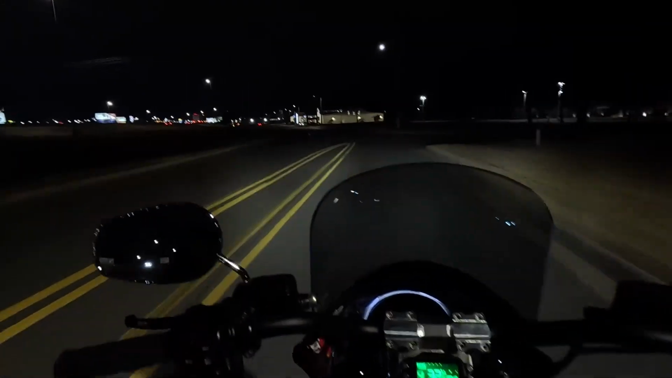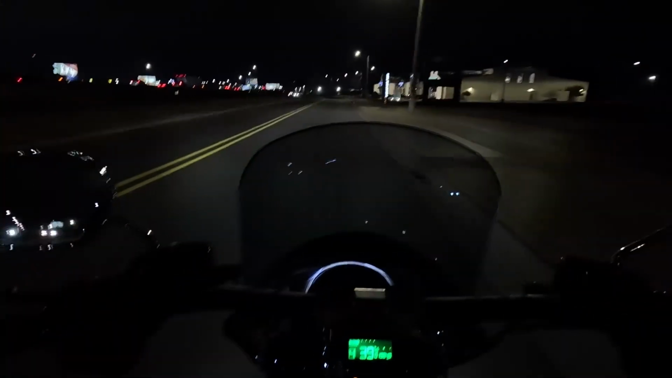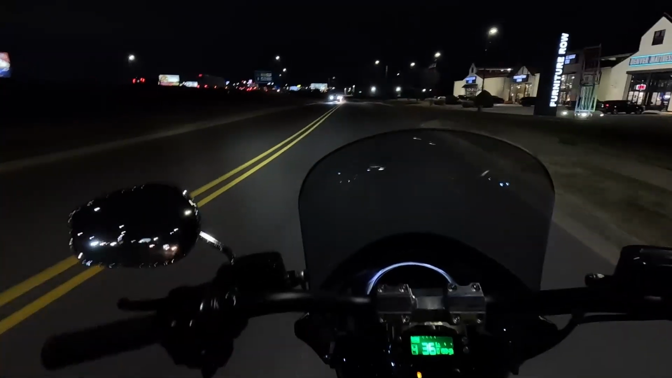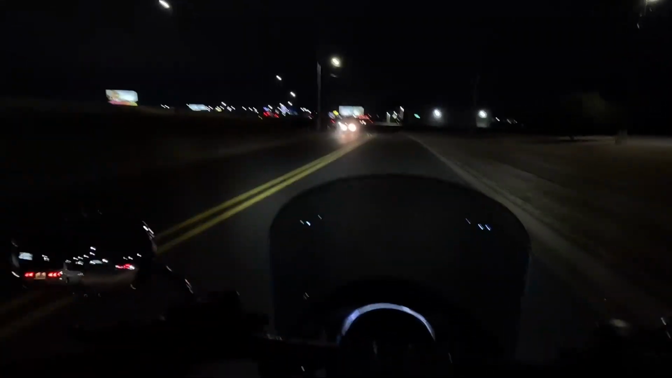And one of my really good friends who has probably one of the fastest Softails in the state, he asked me about it the other day. He's like, man, I saw this Öhlins shock for this Sport Glide. What do you think? Like, what do you think of this? And I said, man, I don't know, because I've never tried it on a Softail, but I can tell you the Öhlins on my Road King are phenomenal. I would definitely recommend it.